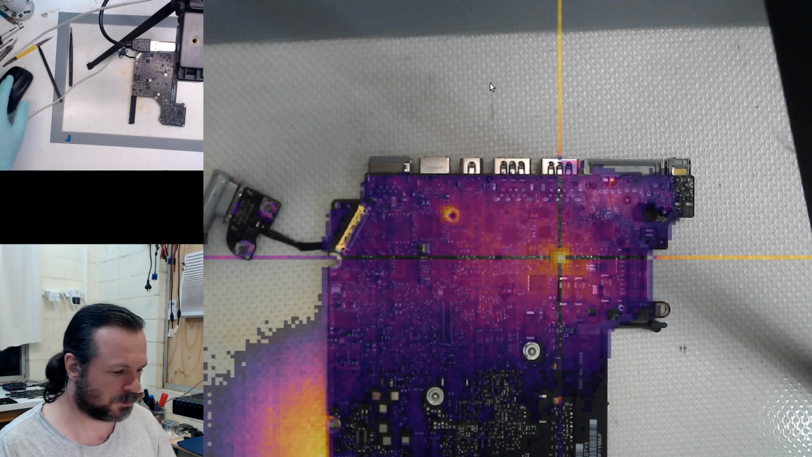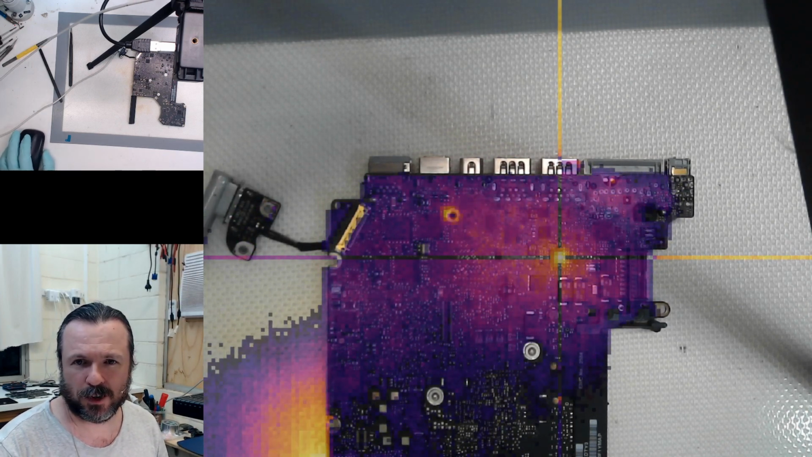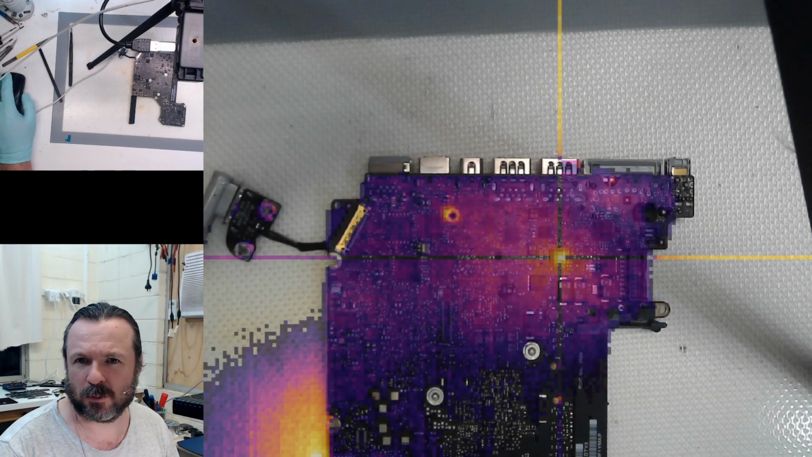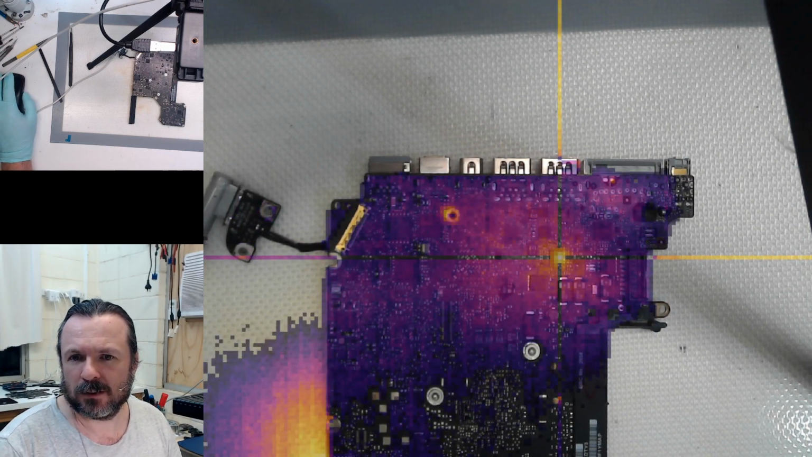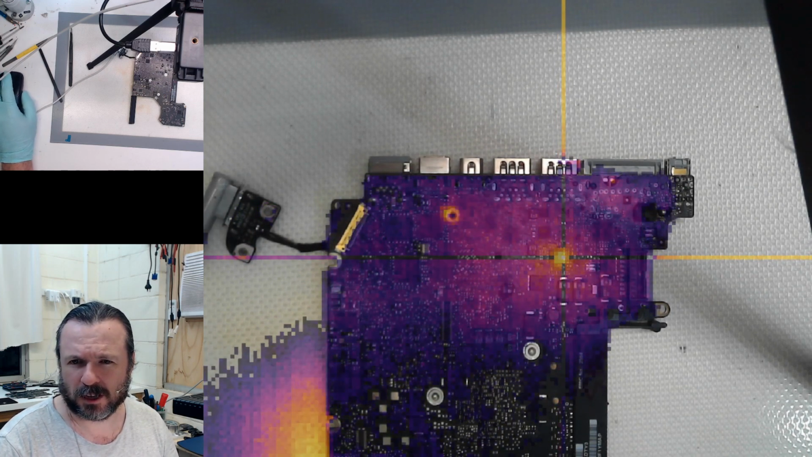Let's catch up on the questions here. Sorry. What resolution does the camera have? It's a 160 by 120. The actual visual camera is a 1440 by 1080.